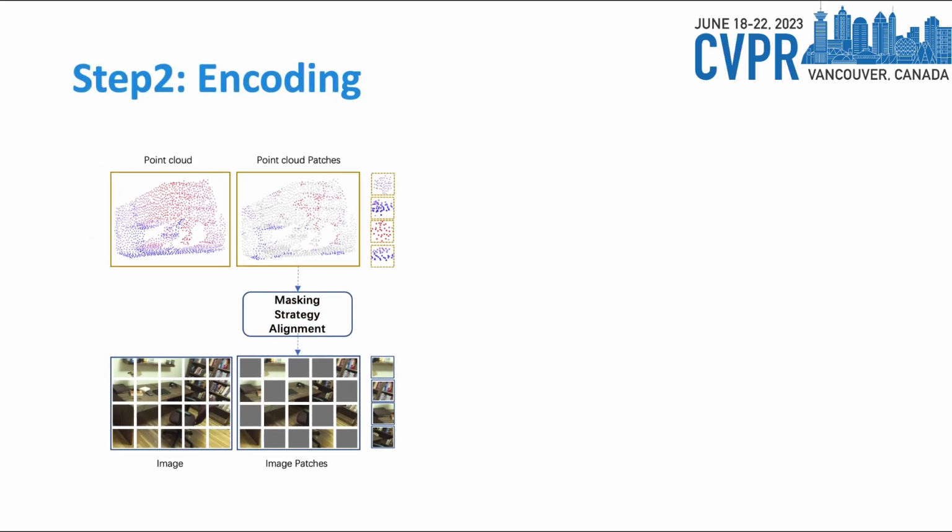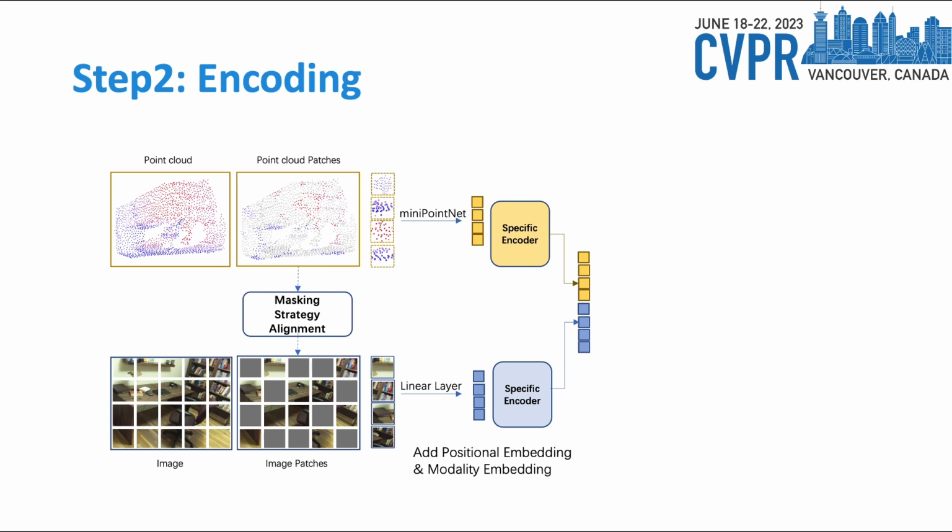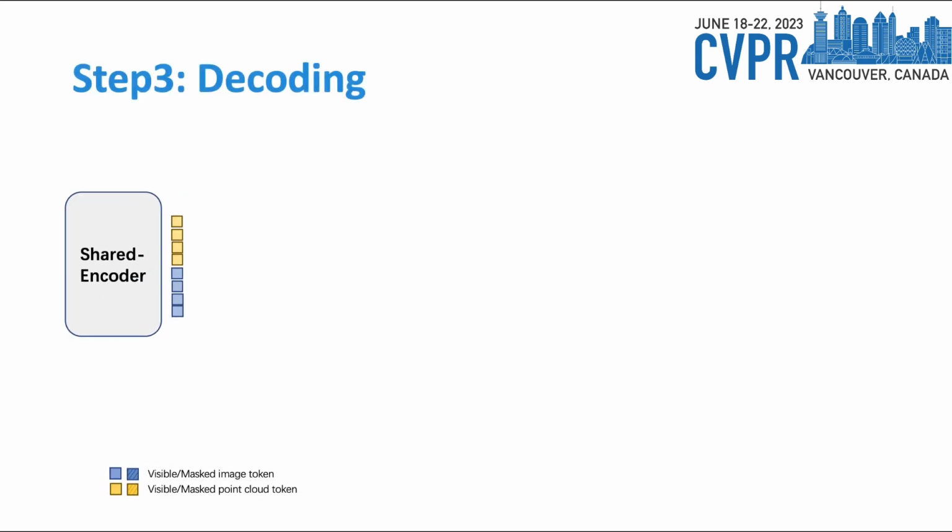Next, the sampled point patches and image patches will be embedded through a mini-PointNet and a linear layer, respectively, with added positional embedding and modality embedding. Then the embeddings from the two modalities will first go through modality-specific encoders and then be concatenated before going through a shared encoder. Then, we add some learnable mask tokens to the encoded features with added positional embedding and modality embedding.